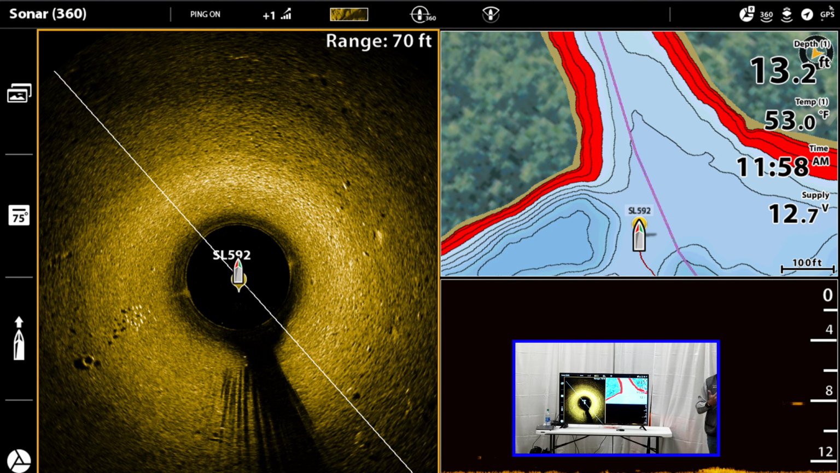So pay attention to that, especially, and it happens, honestly, not so much on live, but on your 360. Again, it's just like side imaging. So you gotta play around with the range a little bit so that you can get yourself set up just like this, and you'll be able to see those fish on the 360.